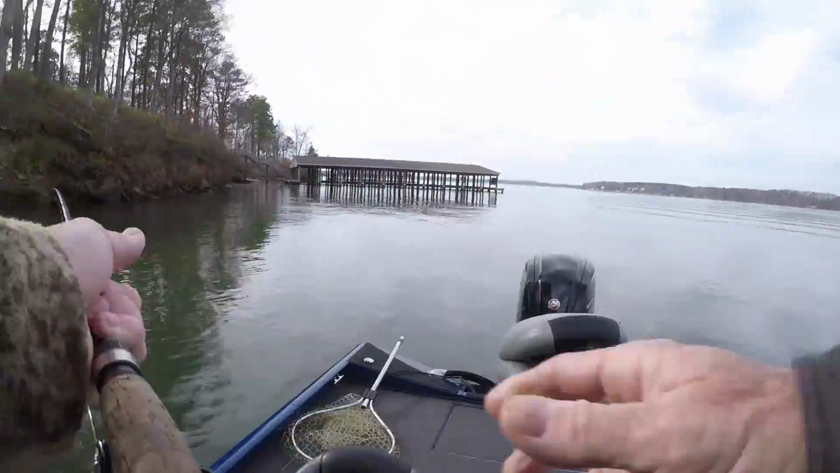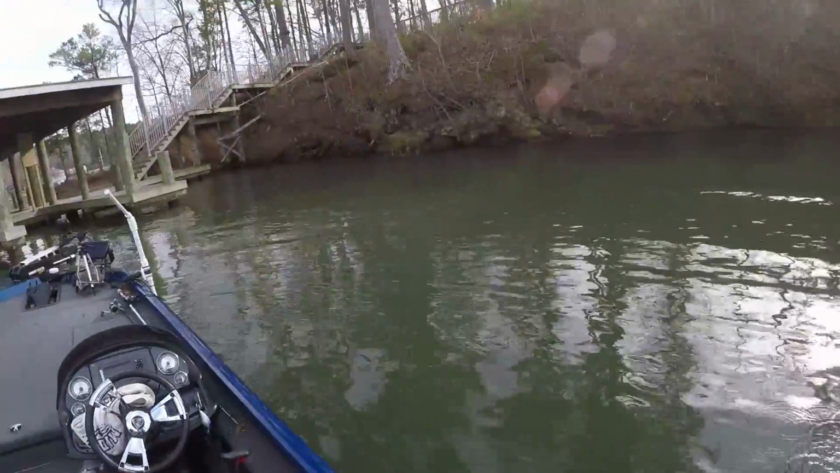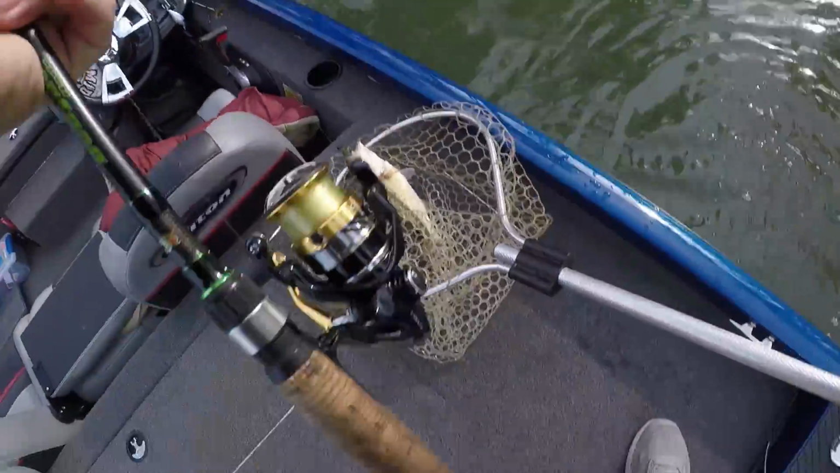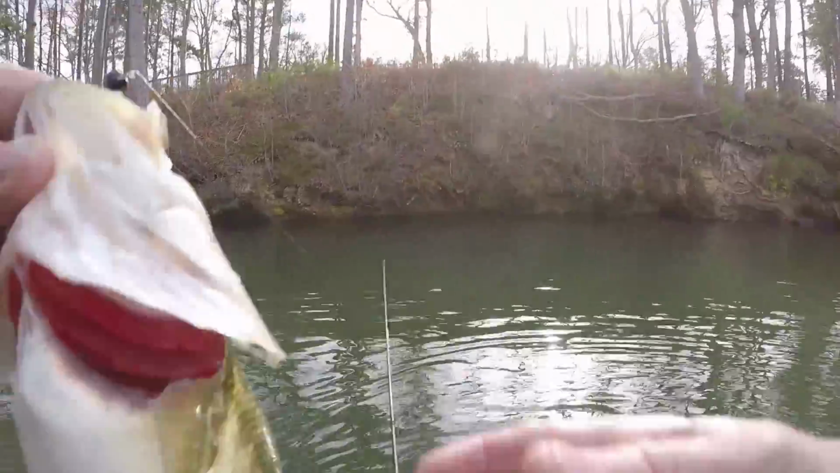Spot lock. Fire drift. They're making current right now. The current's moving. That helps the fishing some too, but it makes controlling the boat difficult. Okay, I see you. Well, most of them are cookie cutters today. But like I say, repeating myself, this is the average size you catch here in spots.